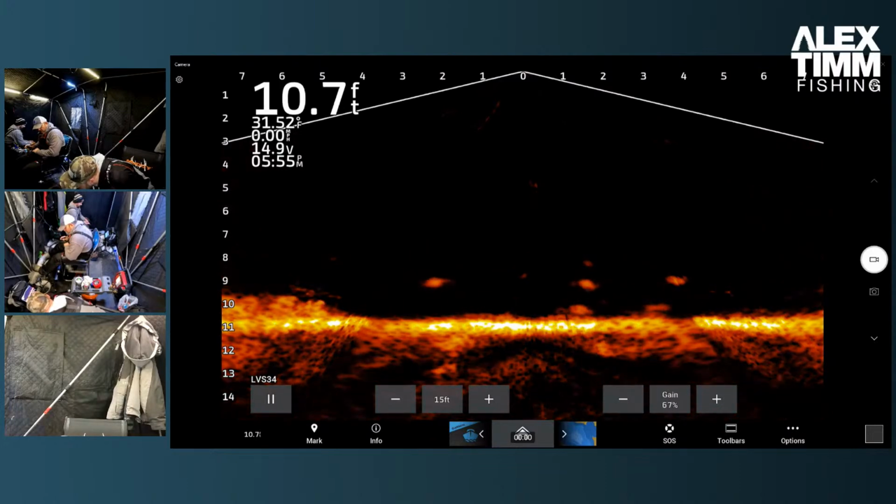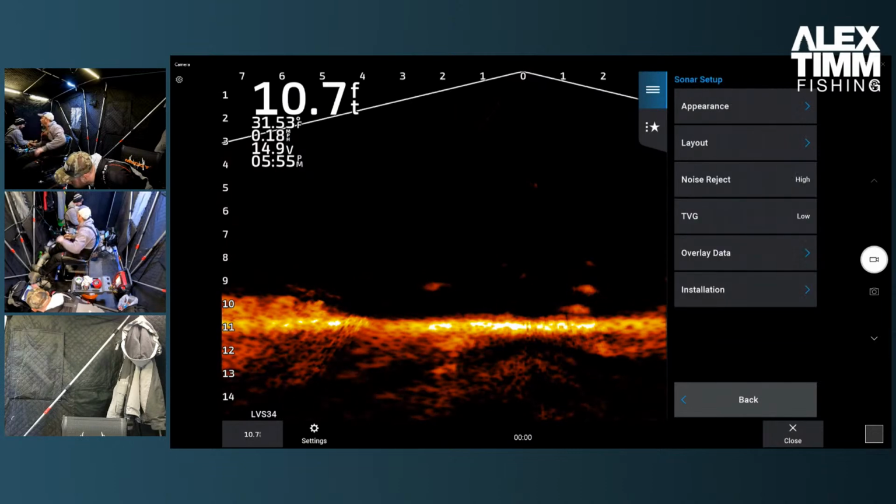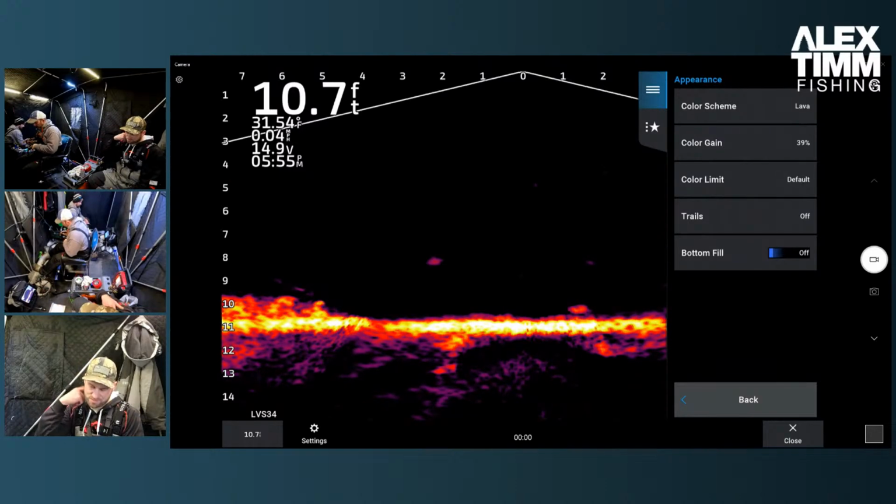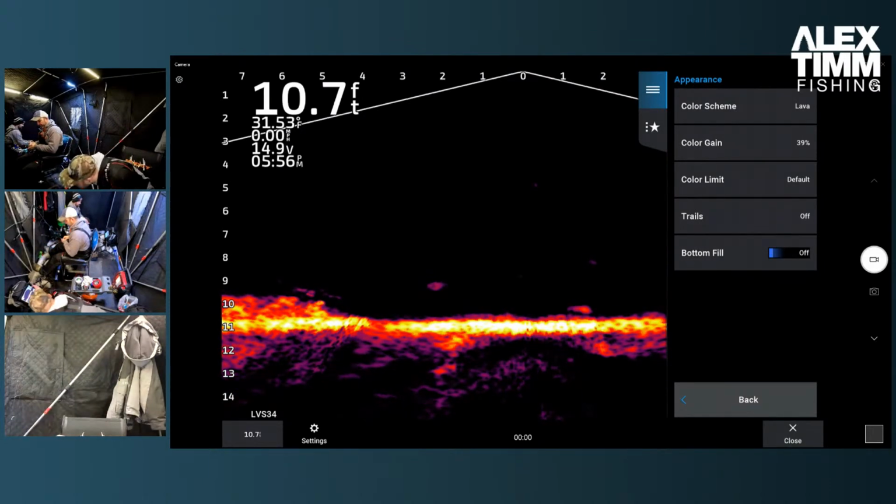Liquid hot magma. Yeah, and they've actually got one sonar setup appearance color scheme called lava. There's a fish coming up underneath you on the one you just pulled up. I think it was spinning. Very spinny. There's rusted steel.